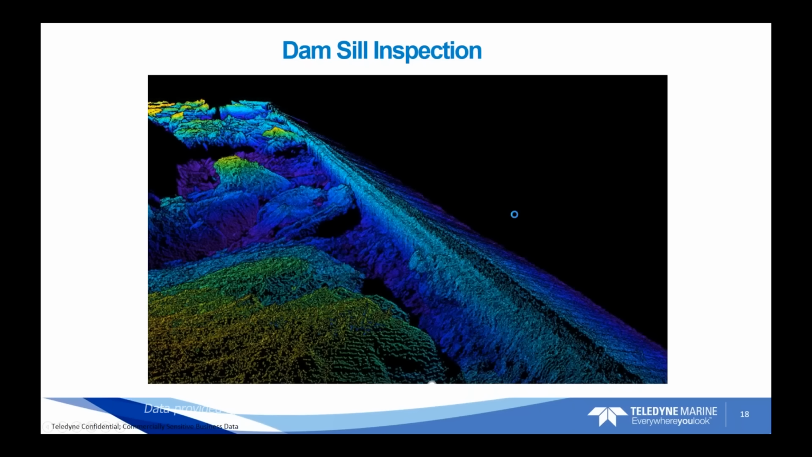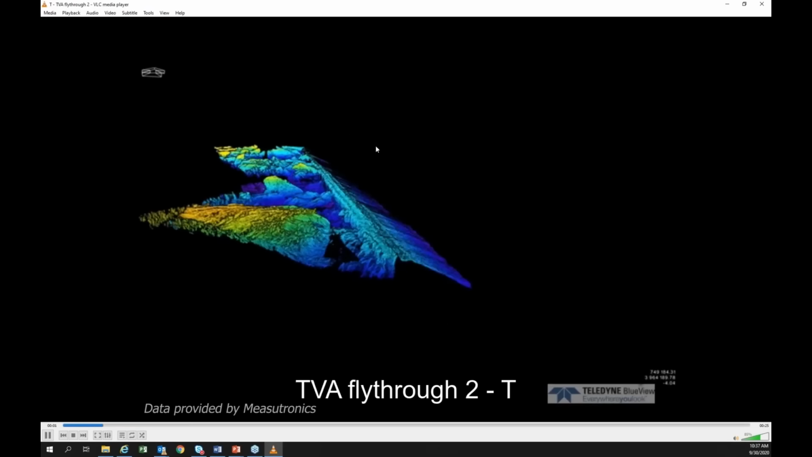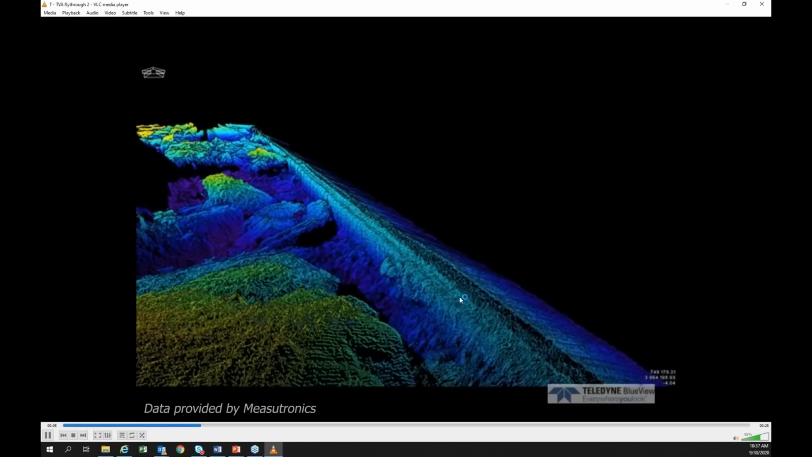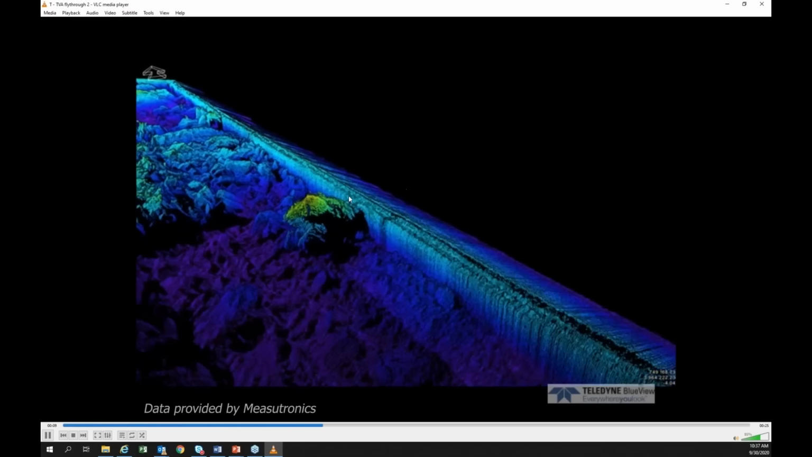This is the same data example, but in a video form. So the municipality that manages this dam is actually interested in this section of transition from the concrete slab to the natural seabed. So they call that the sill.